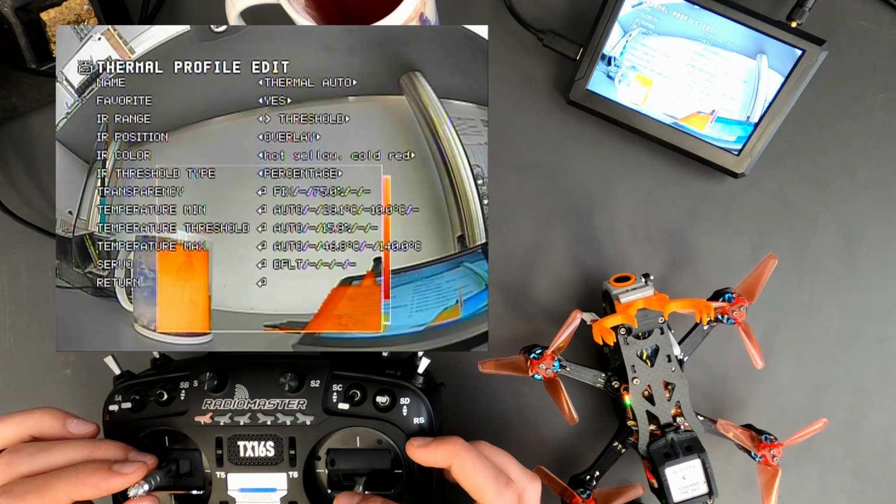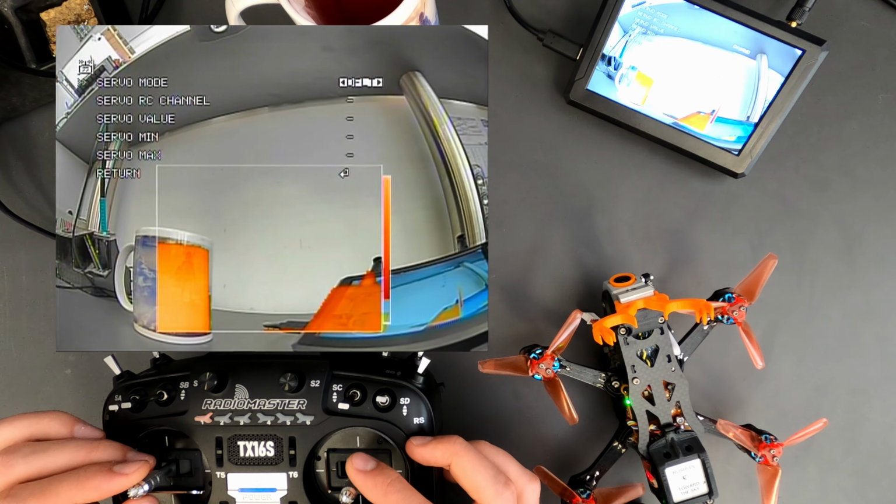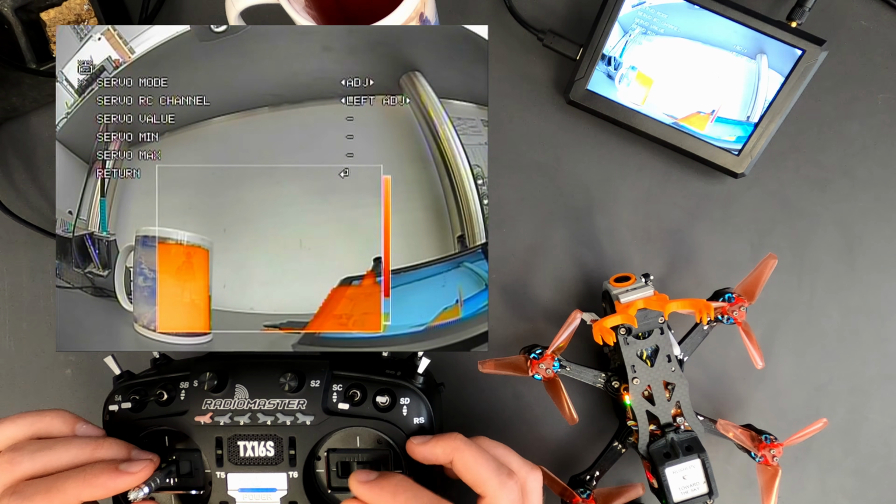And now go down to the servo, which is in default condition. Press enter. Now we can choose between different modes. Default takes the last position and keeps it.